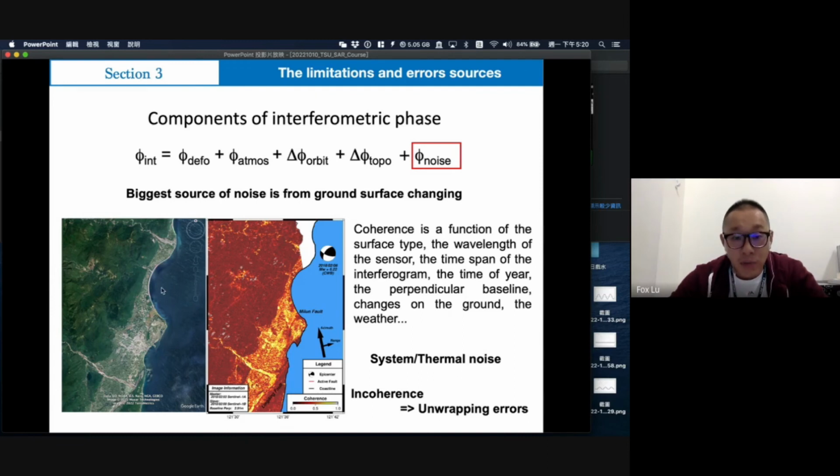In the mountain area, you have found the coherence is very low. The dark color means the coherence is near zero, and the bright color means they are almost the same. But in the city areas, you have found the coherence is very high. And another interesting thing is the river here. You found the coherence is quite good because